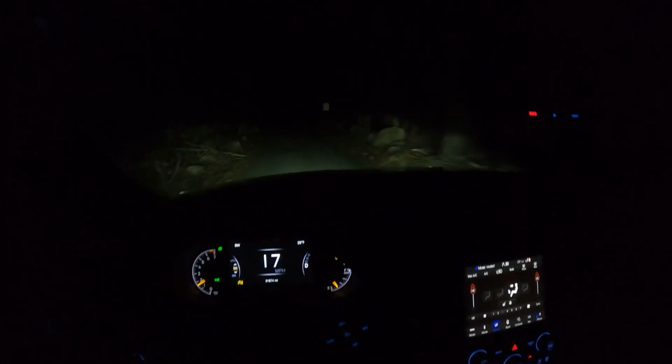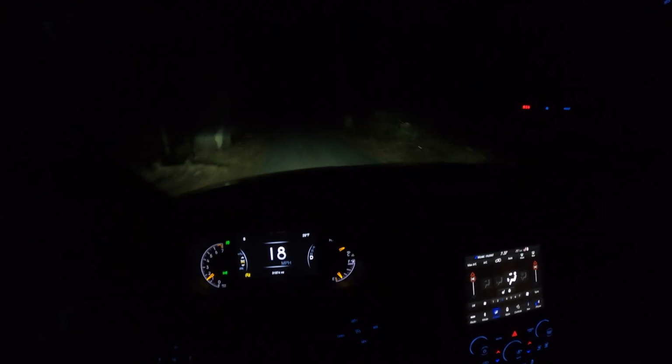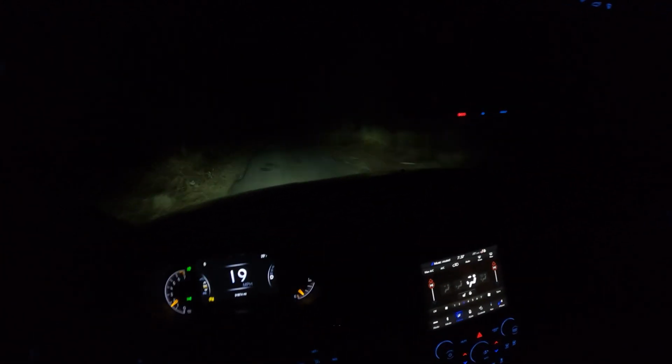And you can see it's not the worst at all. Like you can see perfectly fine. Like if I look here, make sure there's no one behind me before I do this. If I put on my high beams, you can see everything with the high beams on. Obviously they're still halogen, I haven't replaced them, but even just with these, you can really just see where you're going, and it's not the worst thing in the world like people make it out to be.